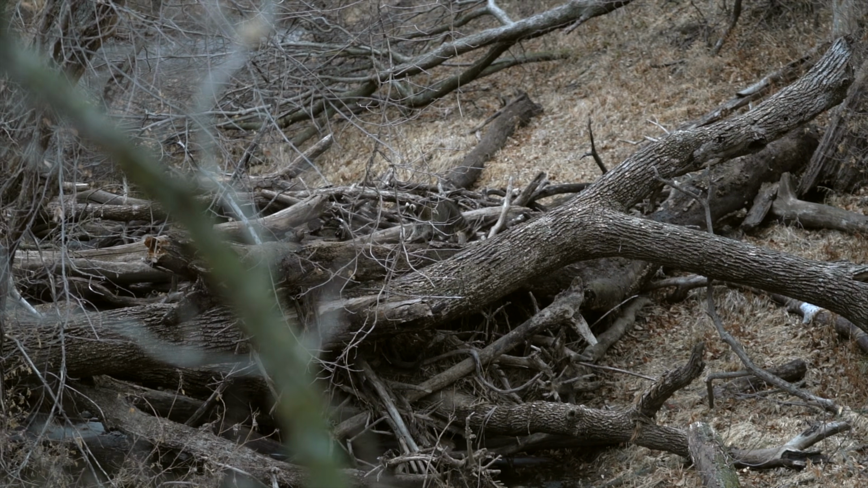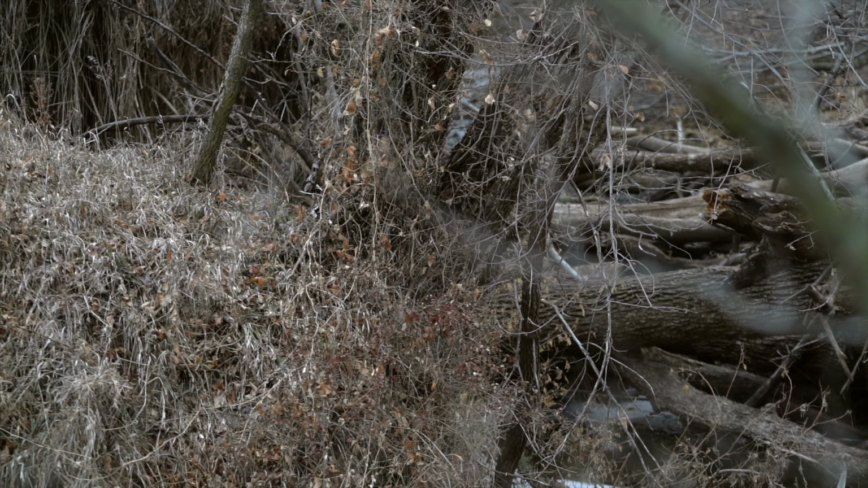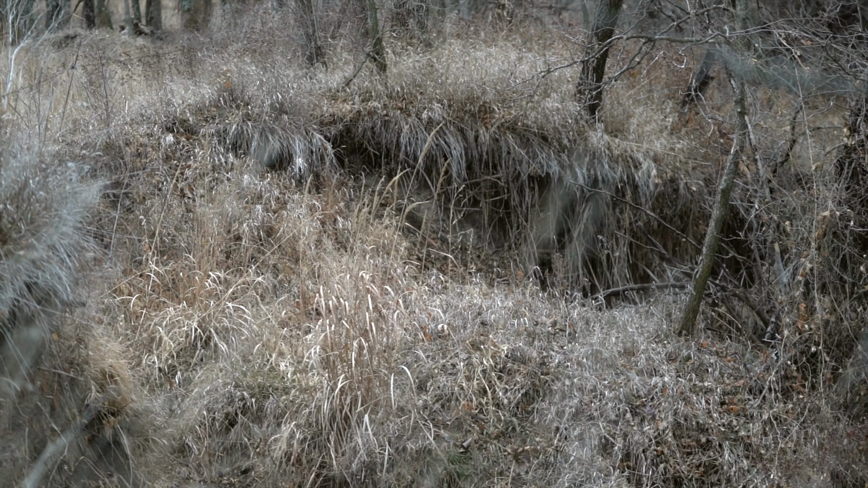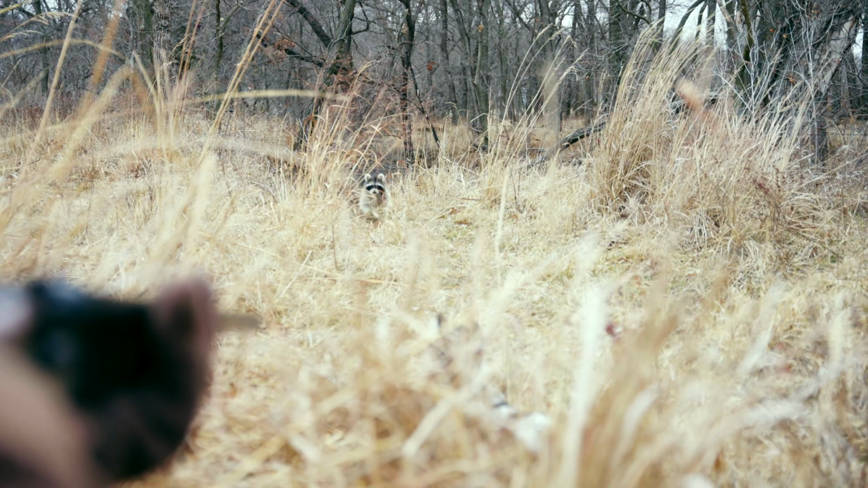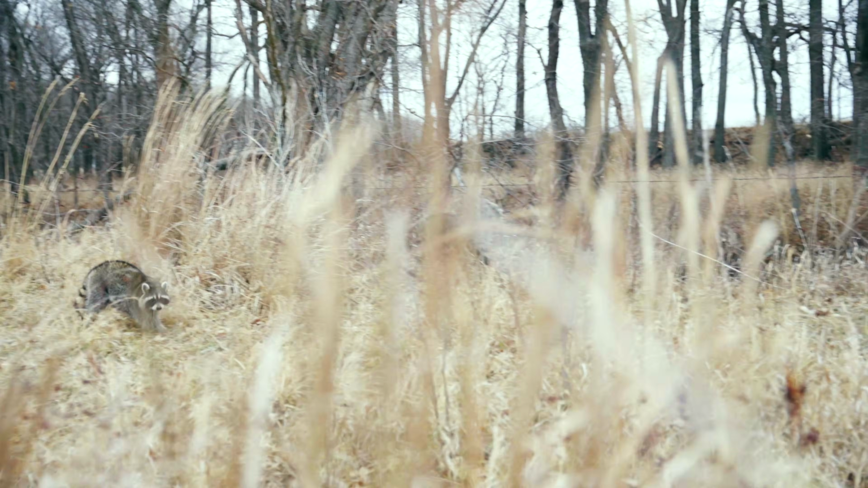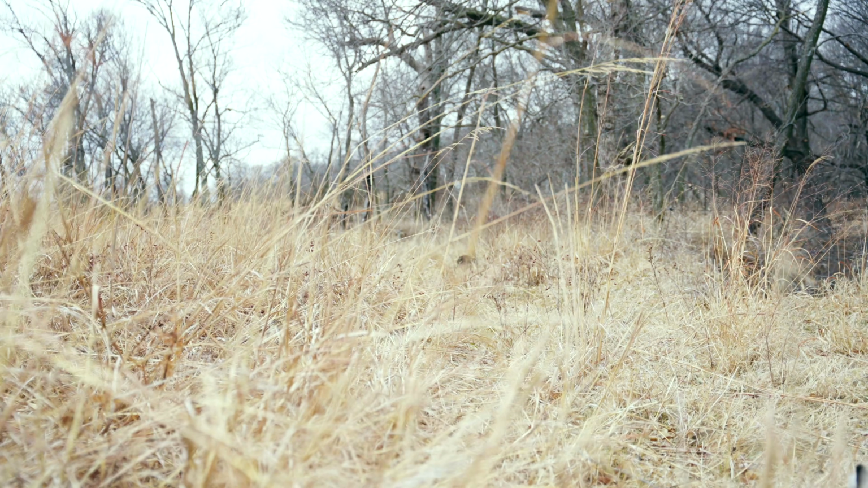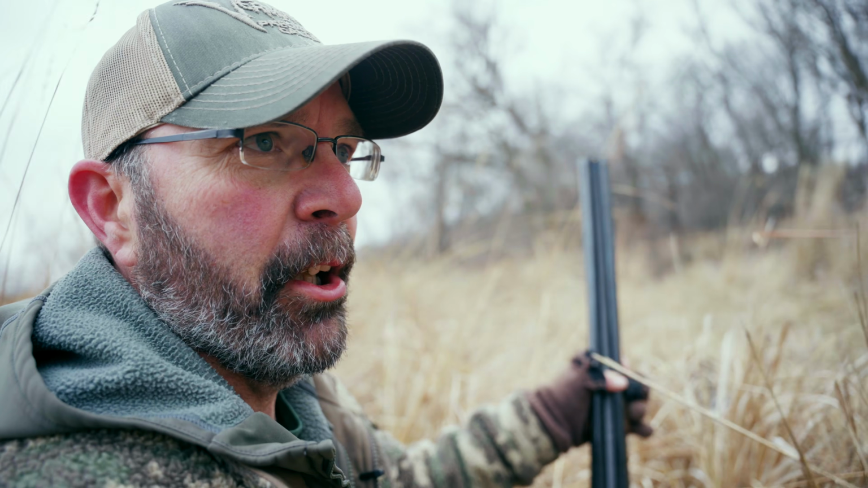Log by. Well, I missed the first one. I screwed around, let him, and then he banked off here, but I knocked the second one off the bank.